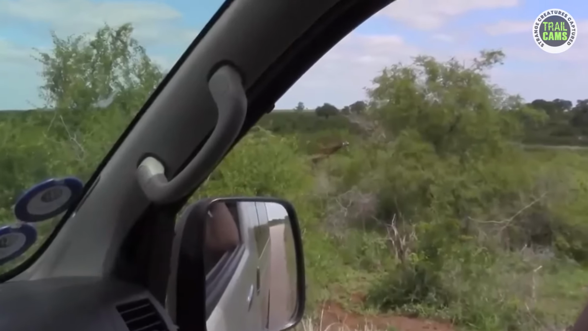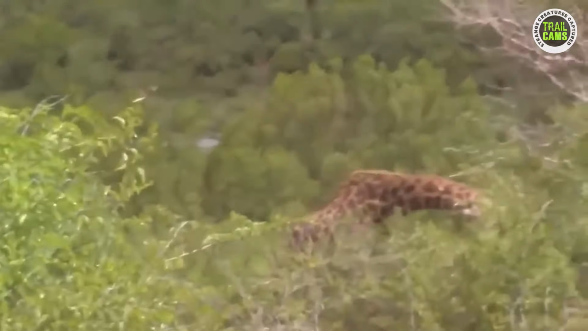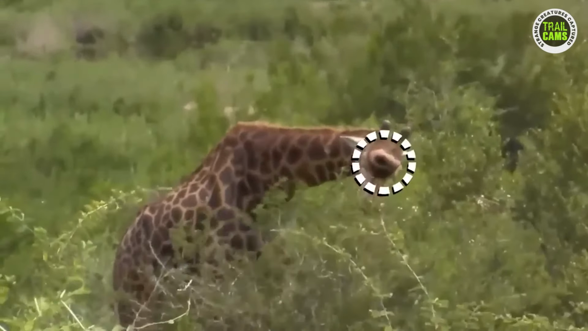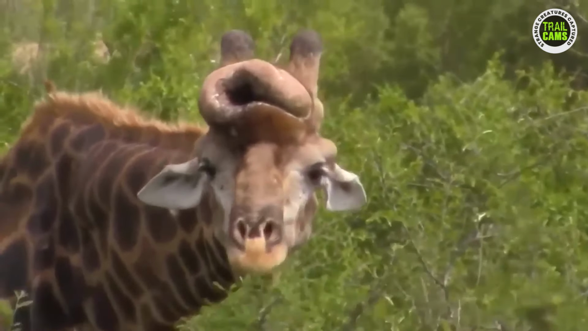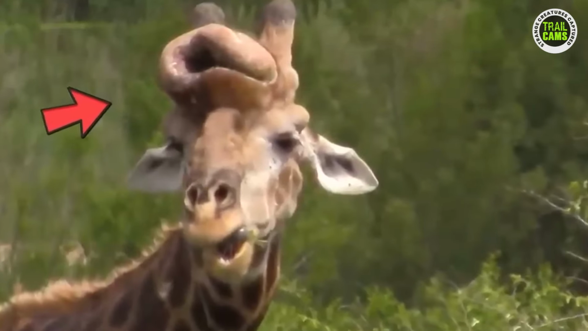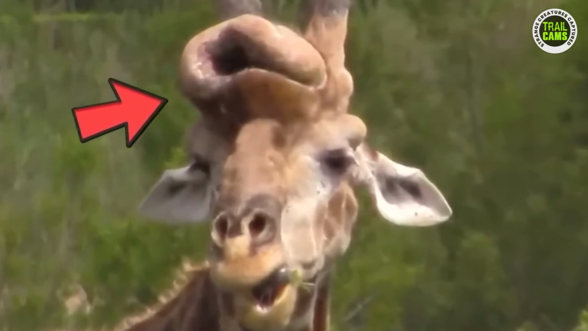This clip is about a group of adventurous friends who were out exploring the beautiful forest and majestic mountains when suddenly they stumbled upon a giraffe like no other. This giraffe has a massive lump on its face, and let me tell you, it's not your everyday lump. If you take a closer look, you'll notice that the lump actually has a hole in it. It's like nature decided to play a game of peekaboo with this giraffe's face.